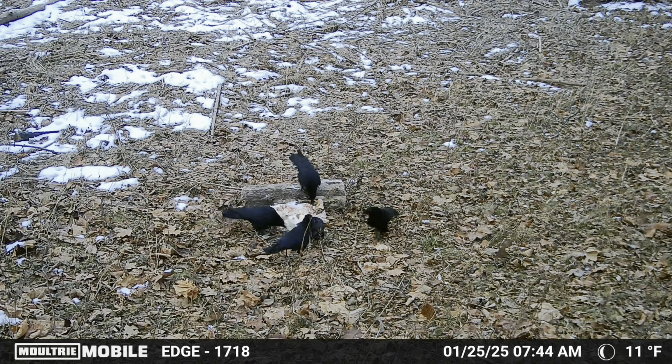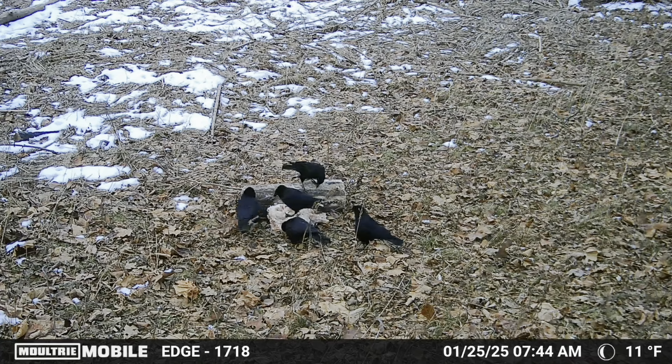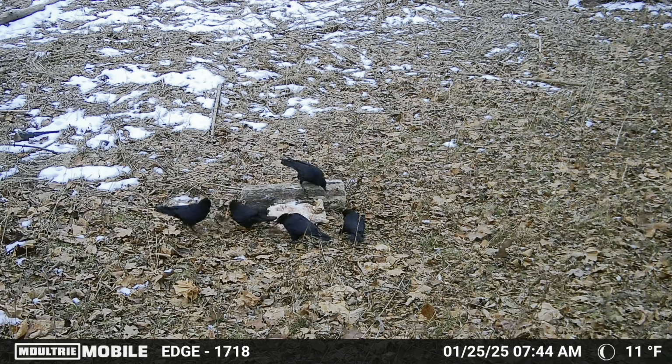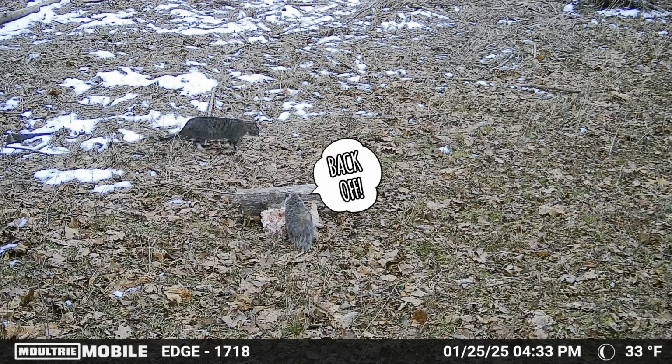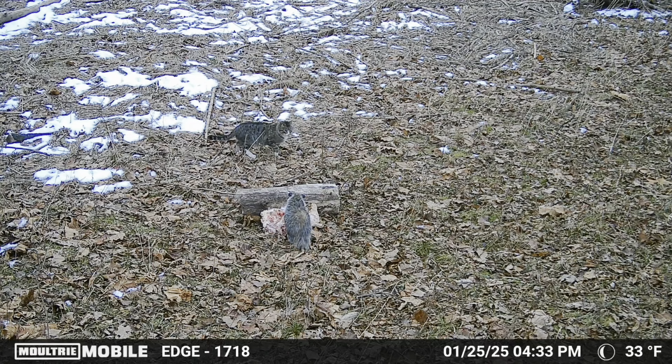Starting the second morning off the same way we started the first morning off, with a group of crows in there getting their morning breakfast in. This was a pretty interesting interaction. Later that evening, the possum and the cat are there at the same time, but the cat just goes about his business. The possum is not sharing that chicken right now, and the cat's just gonna have to deal with it.